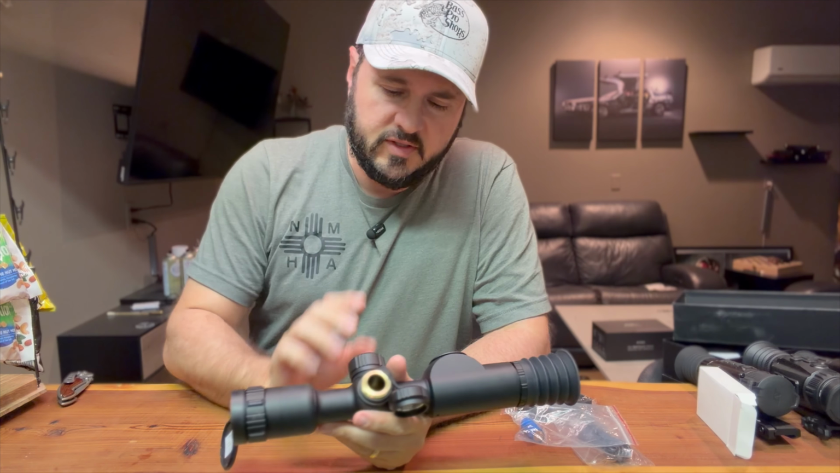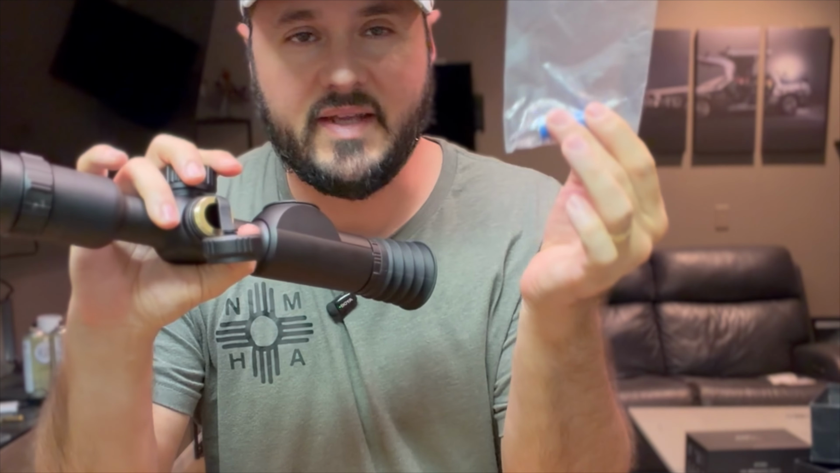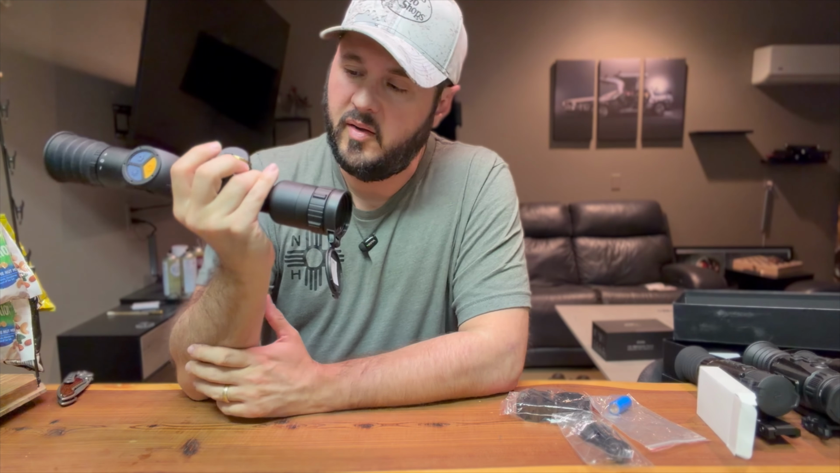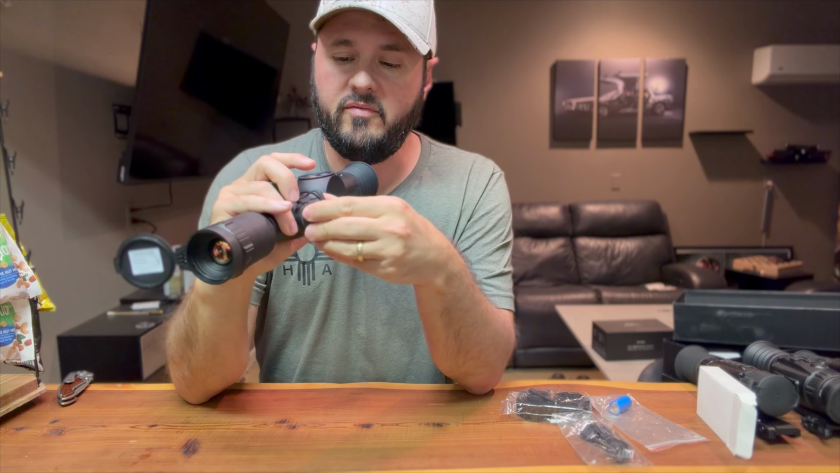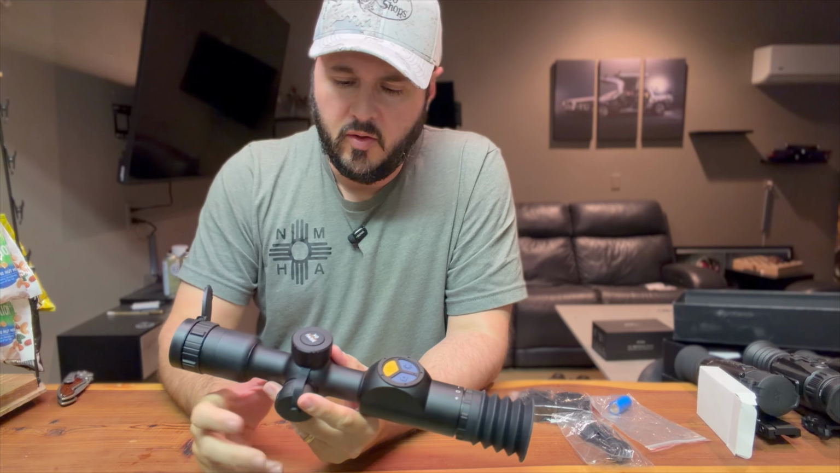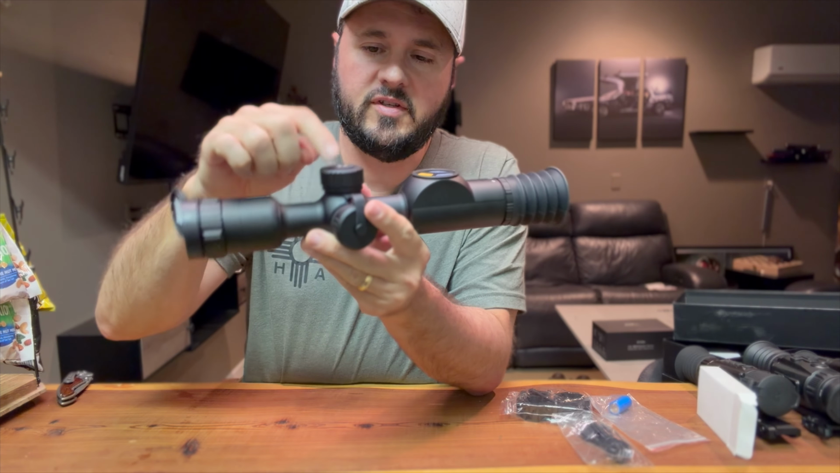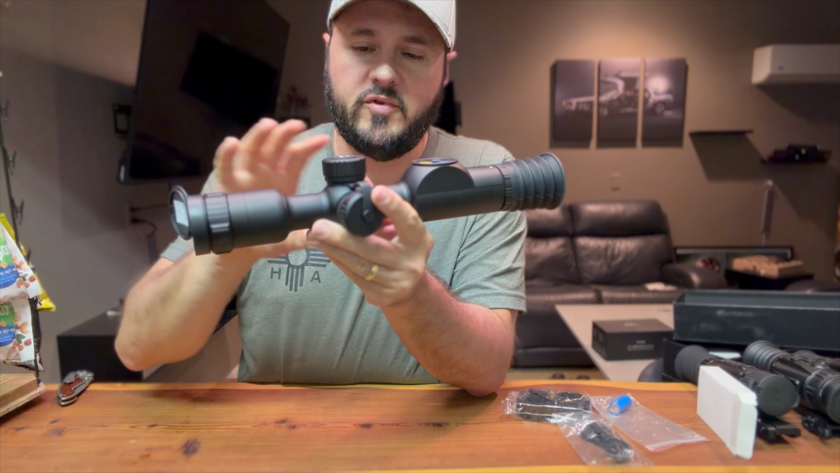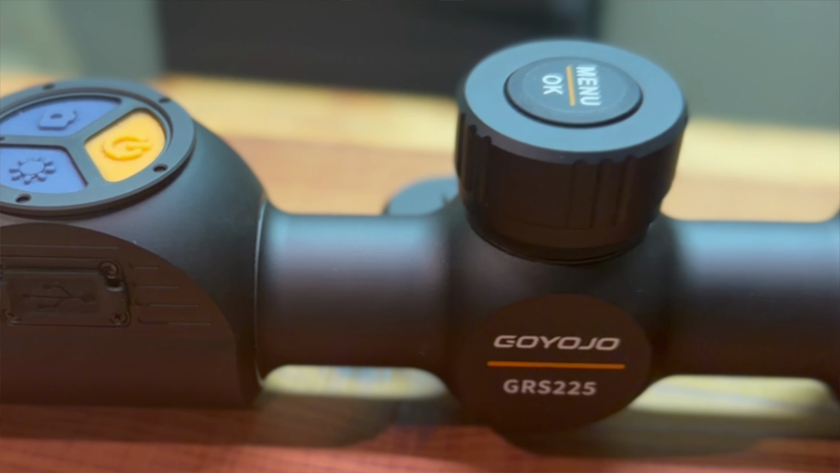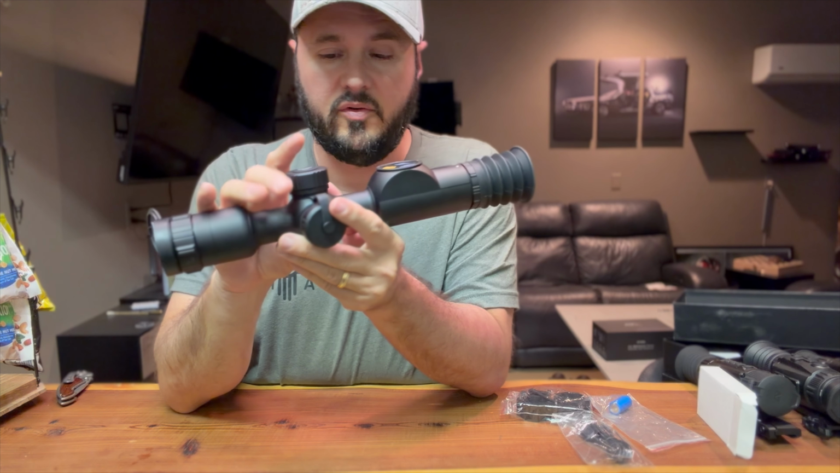Alright, so we took this outside, I've been playing with it. So this does have a built-in battery, but this is a backup battery. It just inserts right here. That's kind of a cool feature if you're out in the field, you've got a battery backup. Pretty simple controls. So this will be your fine tuning of the zoom, but if you just tap this in, it does like a big jump. So it goes from 1 magnification to 2 to 4 to 8. But then you can go to the smaller ones just by twisting that dial. So that's a pretty cool little feature.